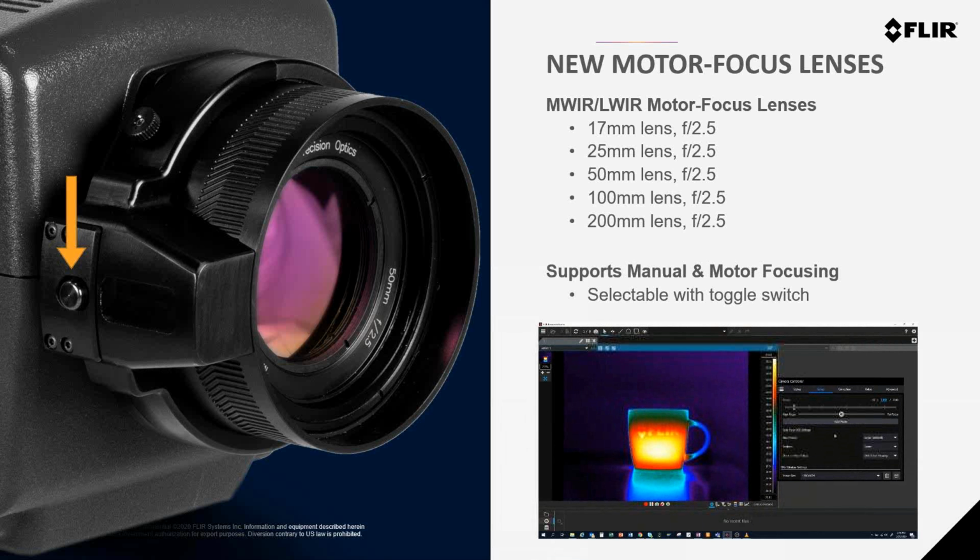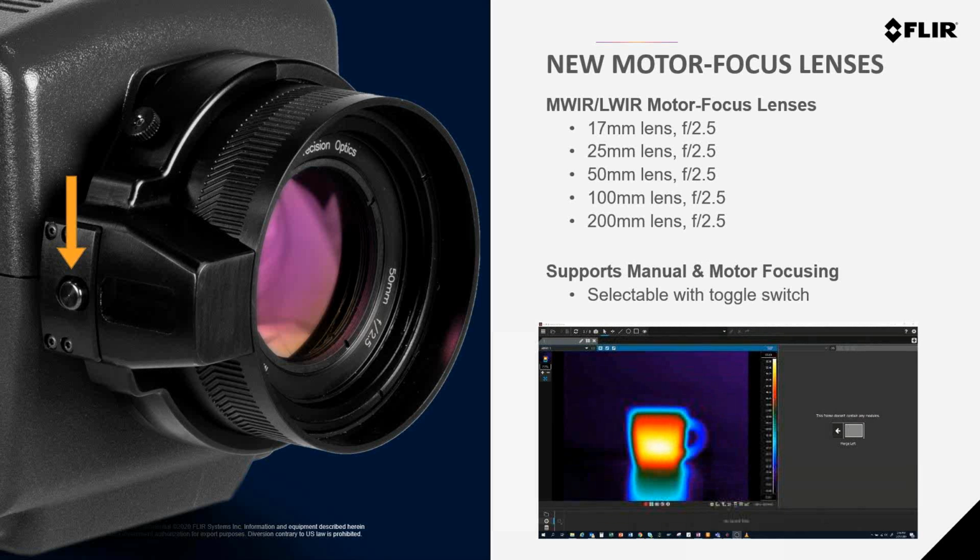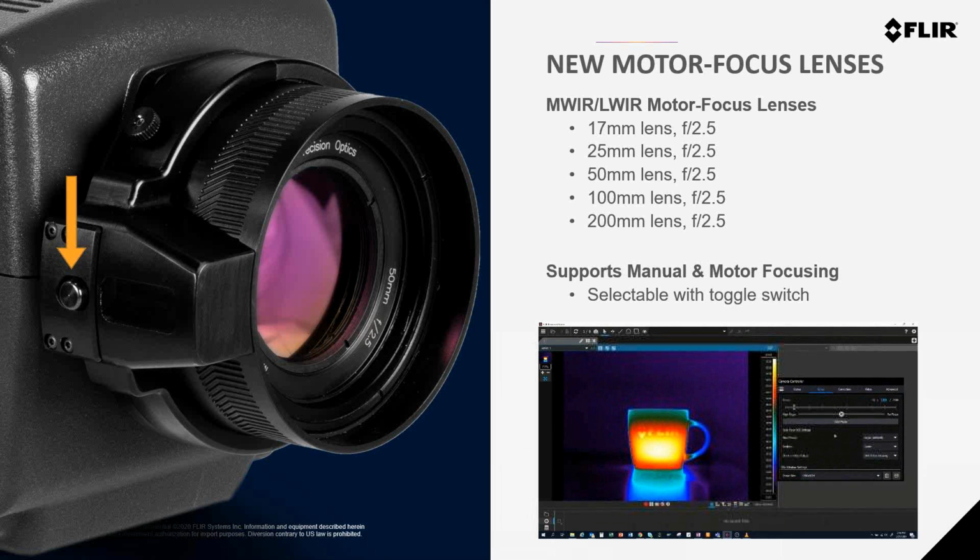These motor-focused lenses will provide a valuable option in applications where the camera needs to be mounted in a remote location, or maybe where access is not easy and maybe not even permitted, like an engine test stand or something like that. We're also planning to expand the support of these new motor-focused lenses across the different cameras, including the X series cameras, as new versions are released over the next year.